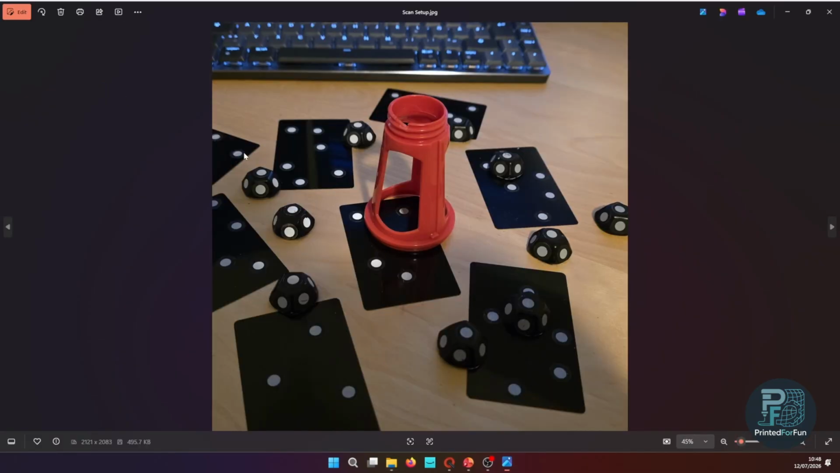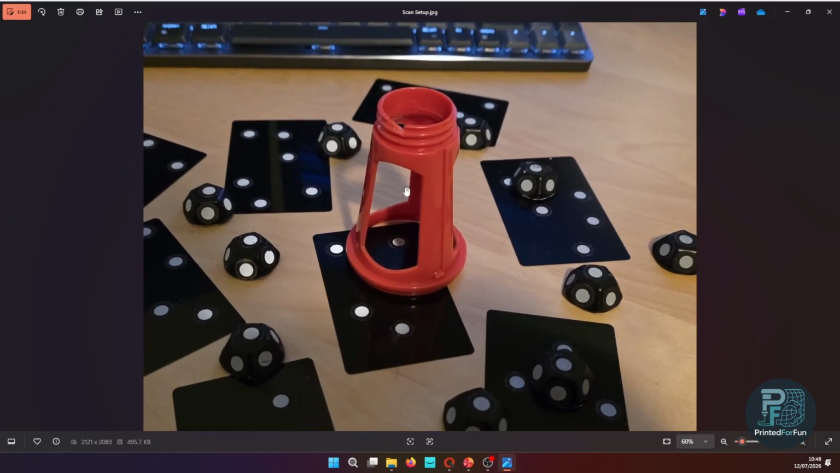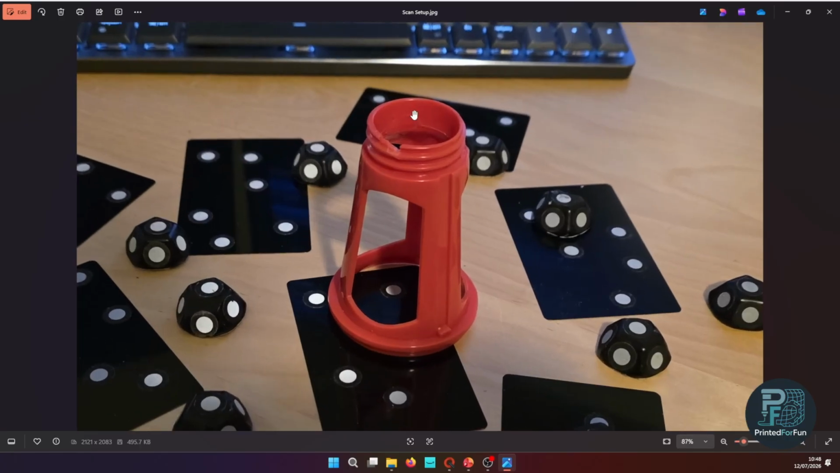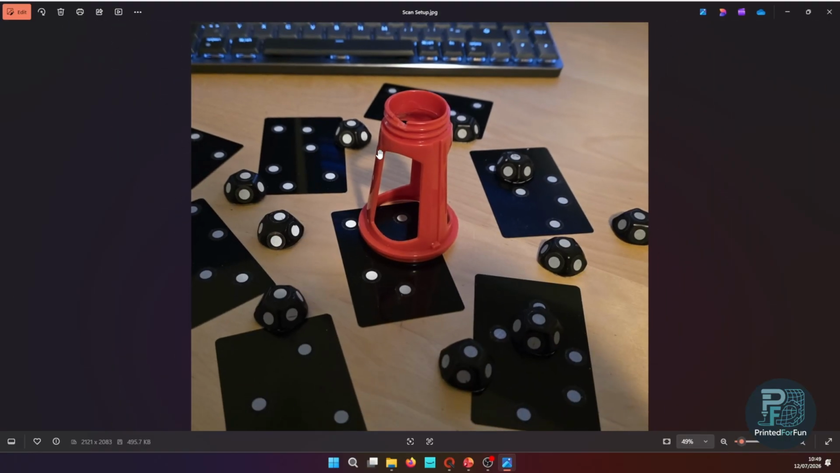For scanning, I simply placed the original defective part on a base of markers, so marker cards and marker geometries. You can also see a bit here on the inside that I used super glue to glue the broken thread again, so I have the original model, because it was a bit warped and deformed due to breaking. So I just glued it together to get the original shape.